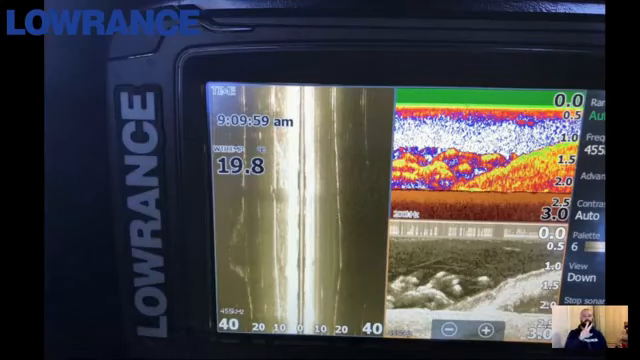So this is one of two screenshots out of the Patterson River. On the down imaging is probably the better one. On the traditional sonar up the top right, the fish have some separation between them, but we're not quite getting that indication of size, whereas I think the down imaging screens are a really good indication of size.